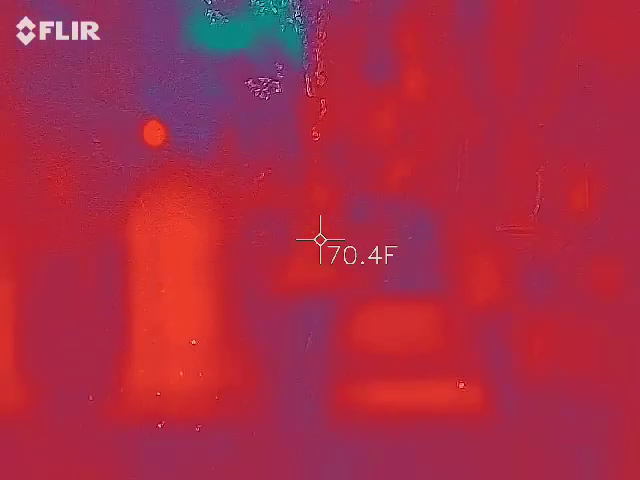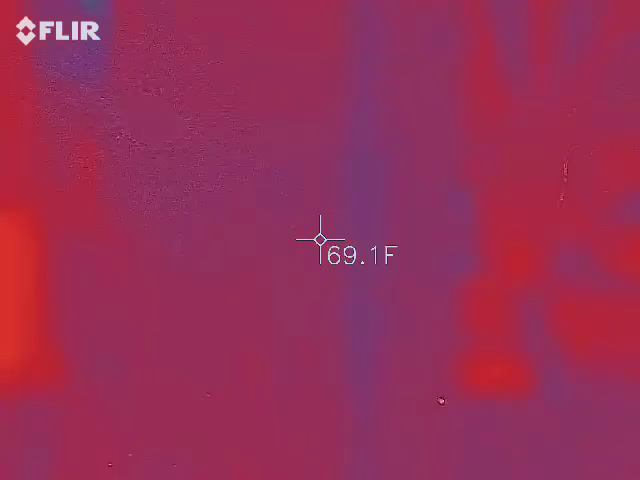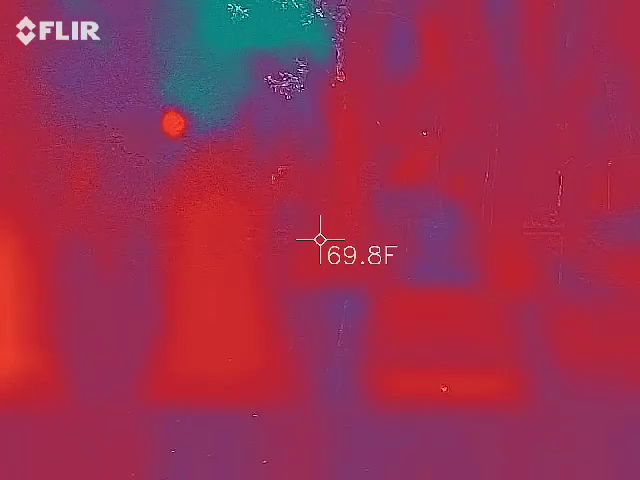Again, this is a hit or miss kind of spot. Sometimes I capture some EMFs from here. Most of the time I don't. It's, like I said, very touch and go.